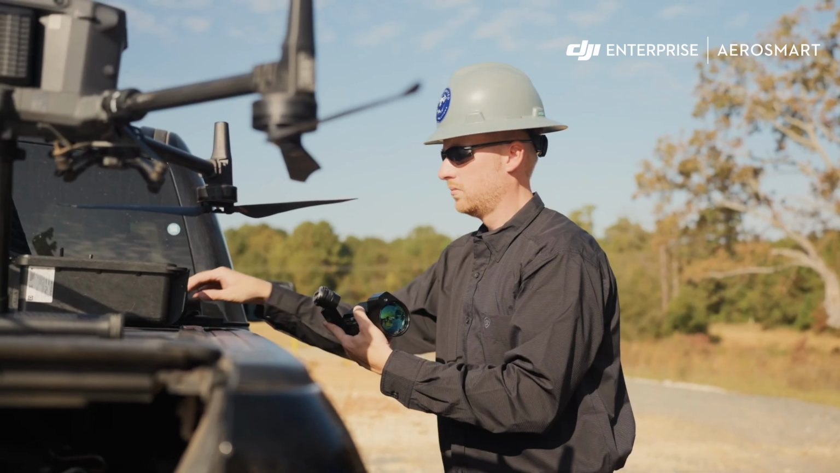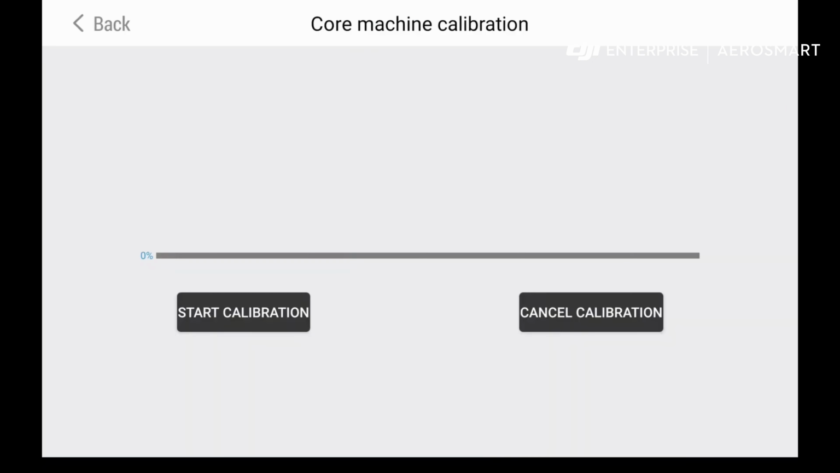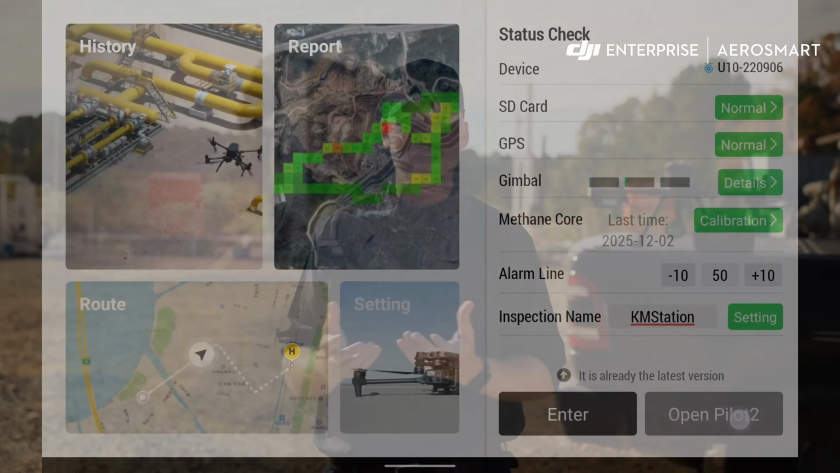So the first thing we want to do, of course, is set up our drone. After we attach the U10 sensor, we're going to pull up the AILF app to make sure that it's calibrated the way it's supposed to. We're going to set our alarm line here to 50. It can go as low as 5 ppm, but 50 is a true indicator of a real leak. Then from there, we're going to switch to the DJI Pilot 2 app.